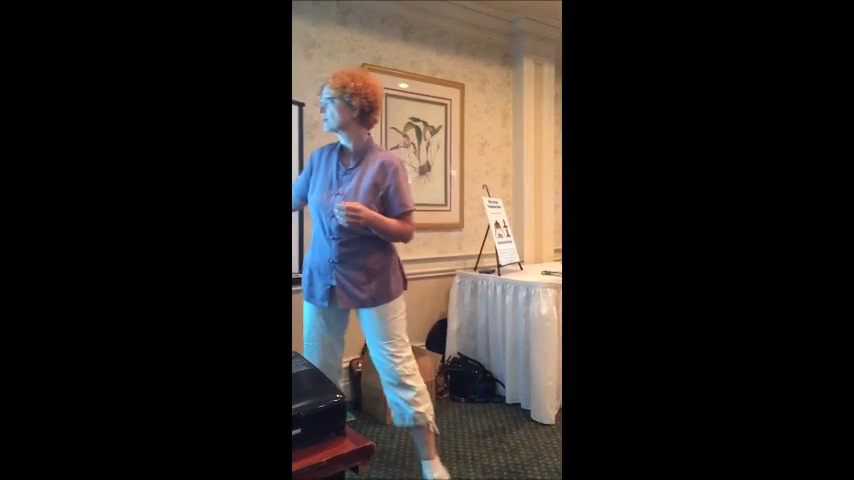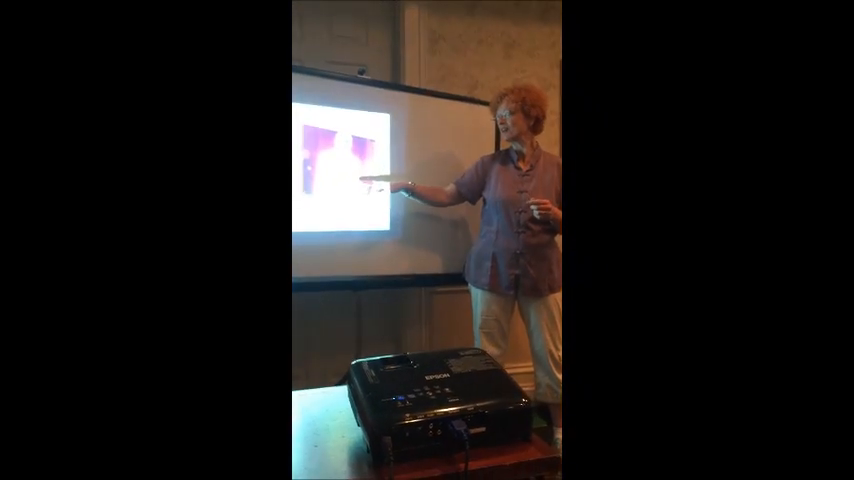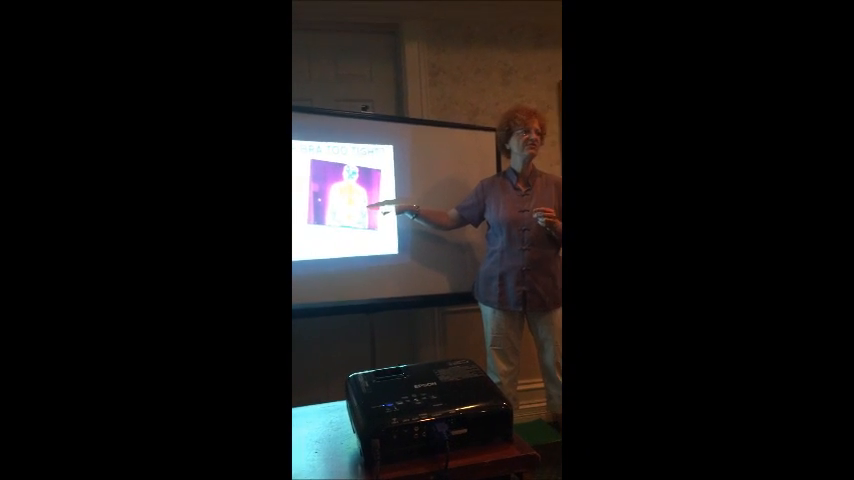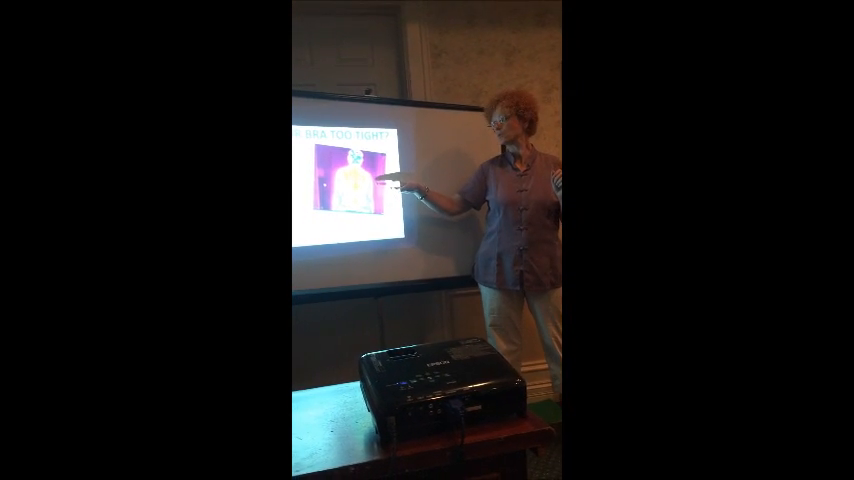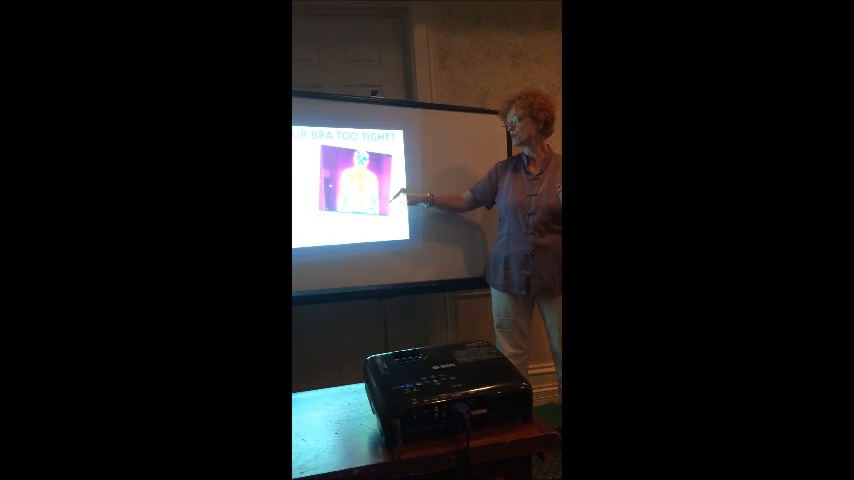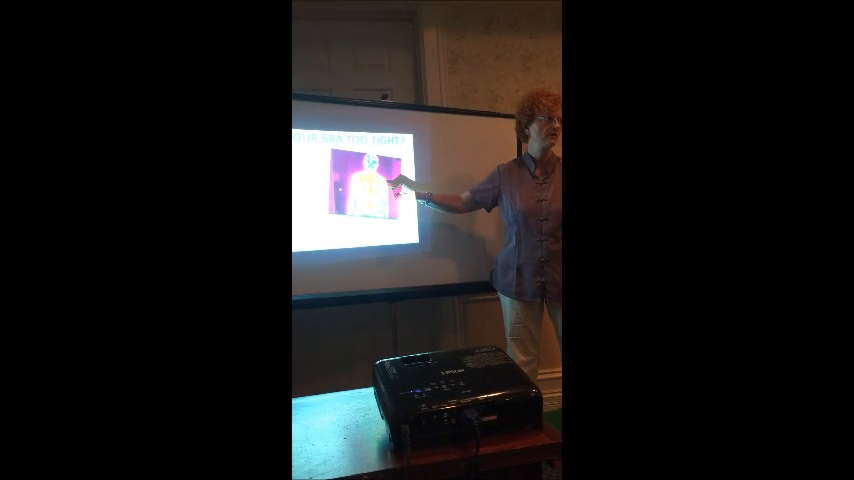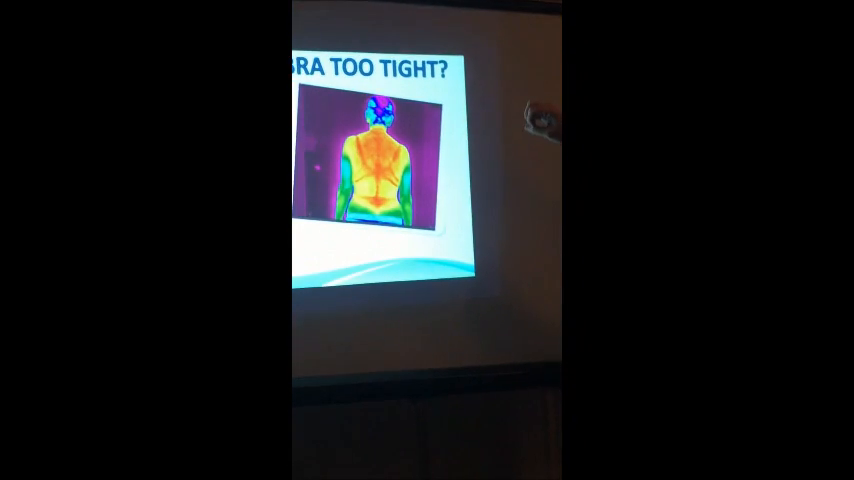So with her, this lady, I think I showed you guys this picture last year. This is what her back looks like thermographically 15 minutes after she's taken off her bra. That's what's going on. Her bra is so tight. All of this red stuff here is congestion. So she is starving her breasts and her back all day long of blood and lymph.